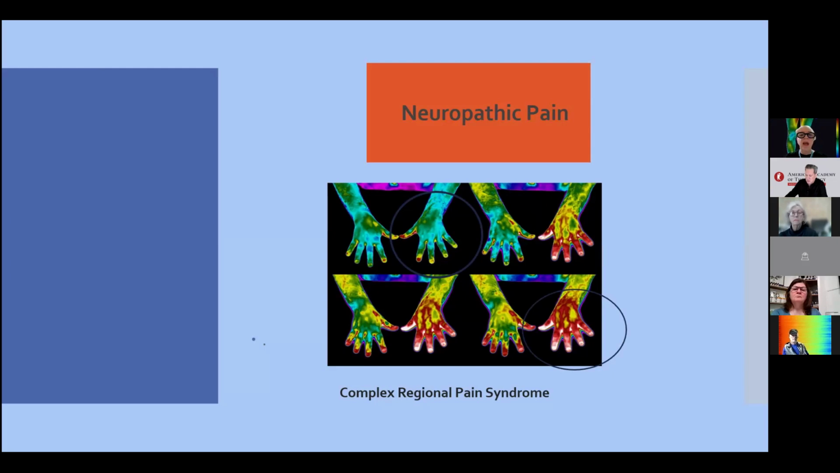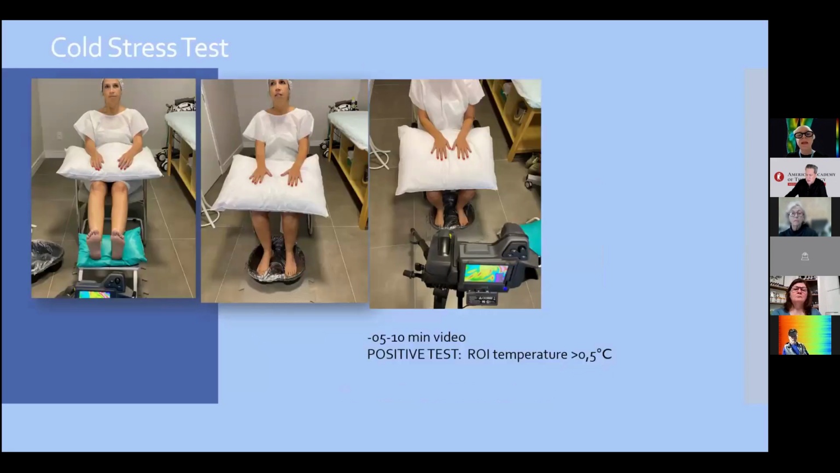Here we have, in our clinic, for example, we can use this cold stress test in a non-symptomatic segment, such as the feet, and we can monitor the hands at the same time.